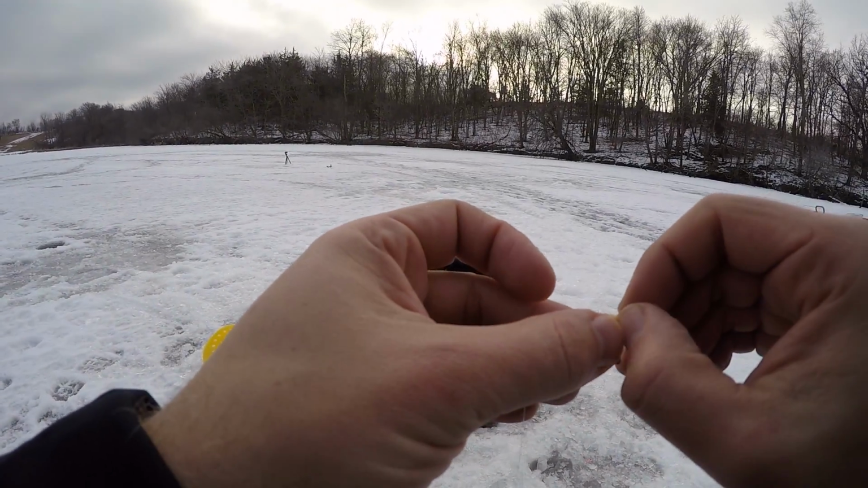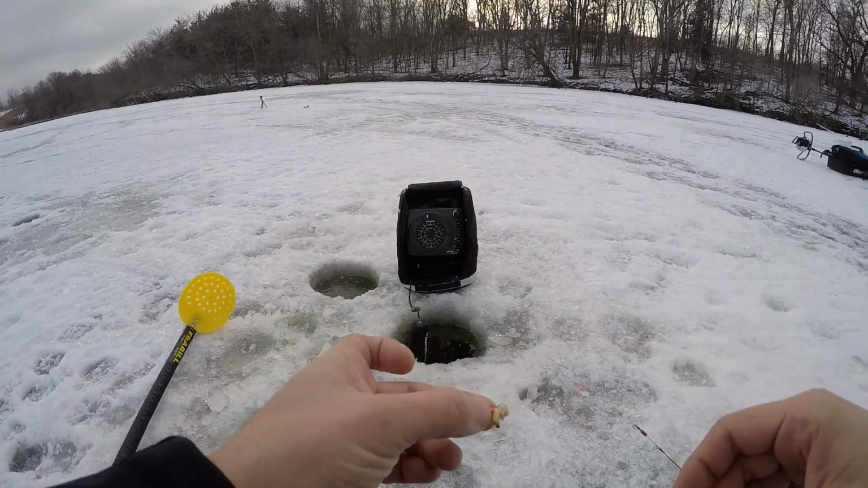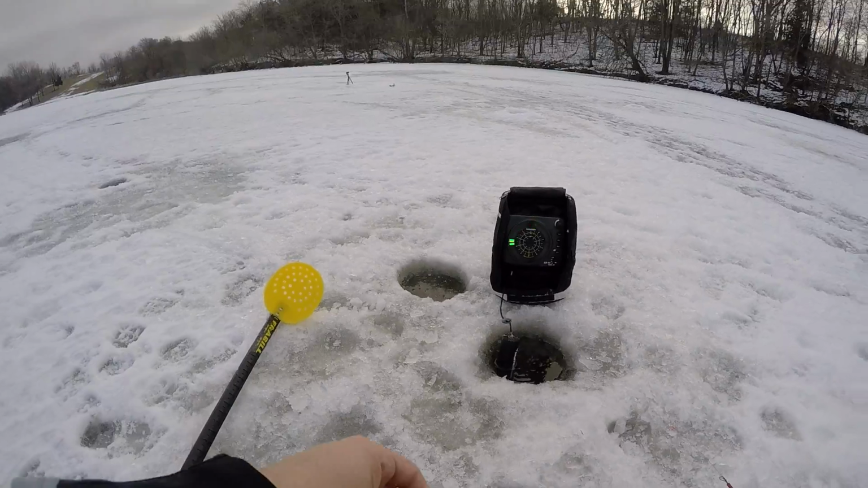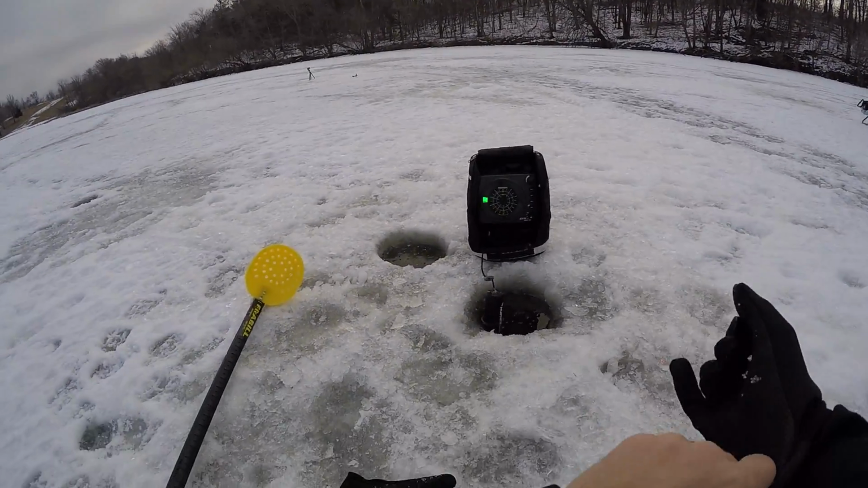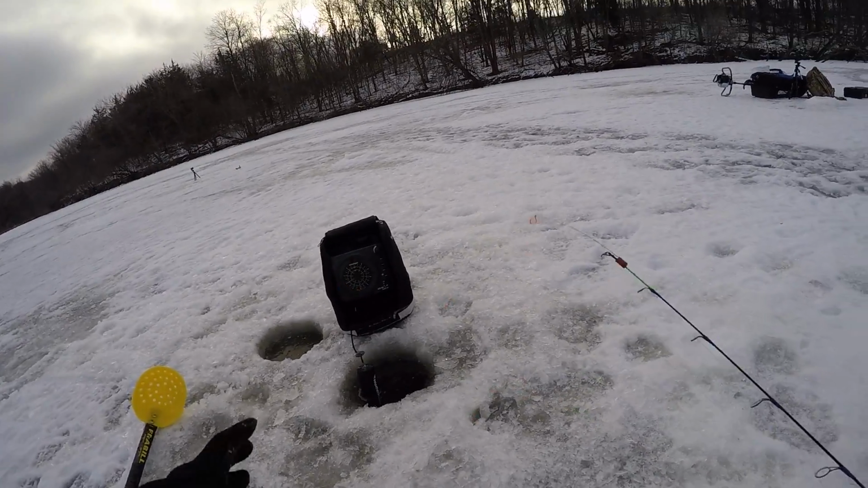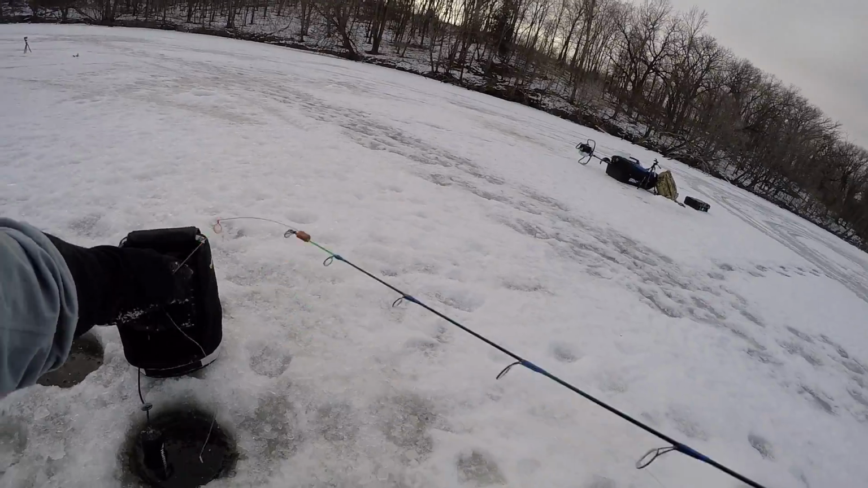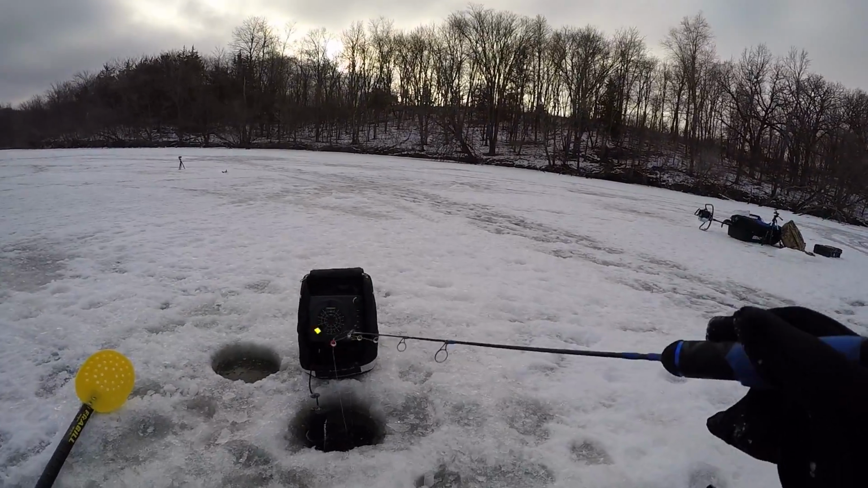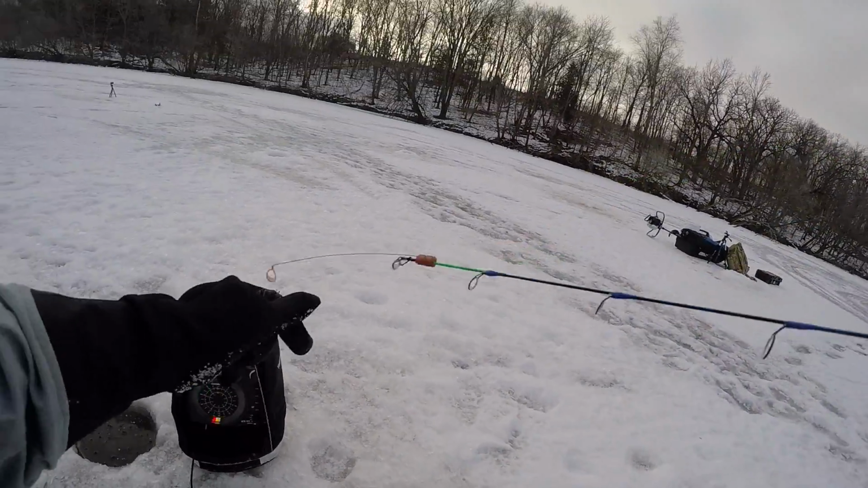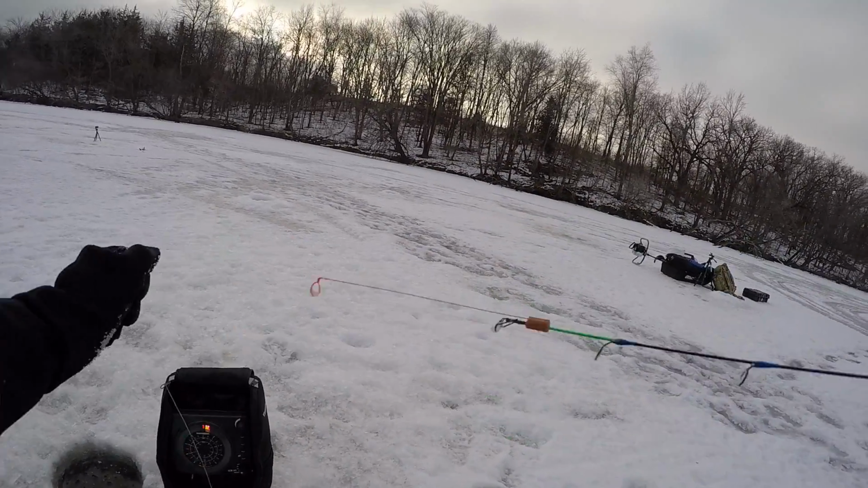And like you just saw, they've got a few that are 10 or above, but a little bit few and far between to be really a crappie destination. But if you're just looking for a little mess of crappie to take home and don't mind cleaning some small ones just to get some of the meat.